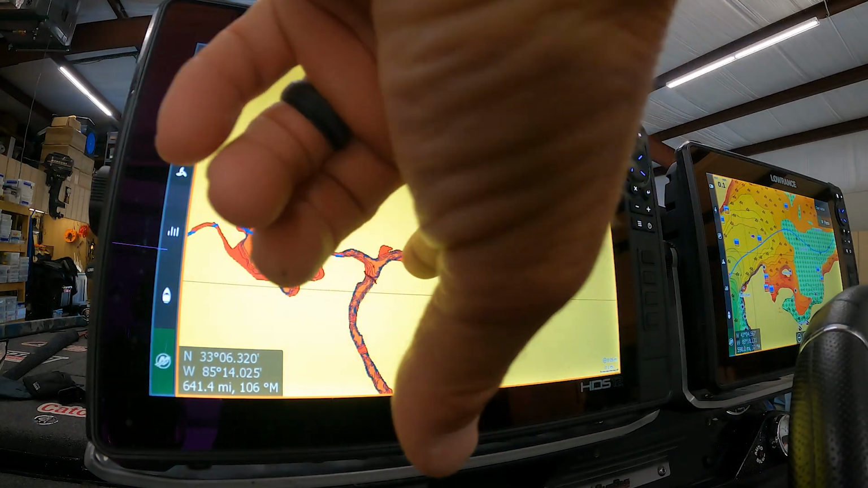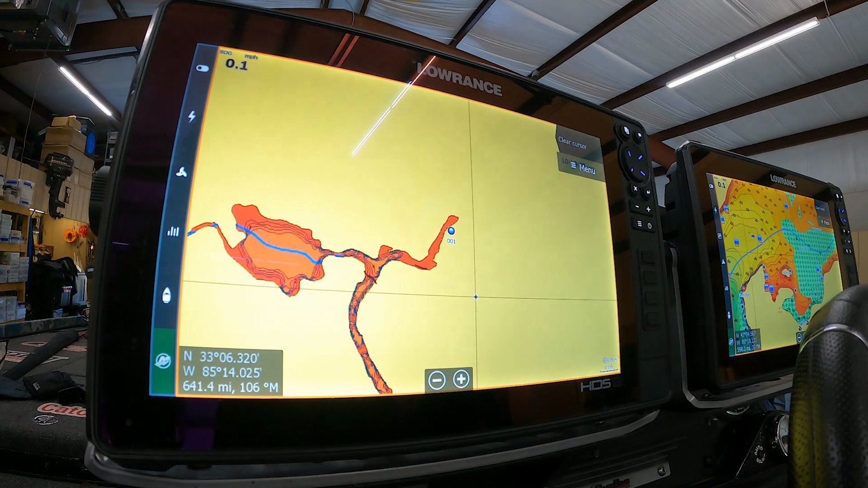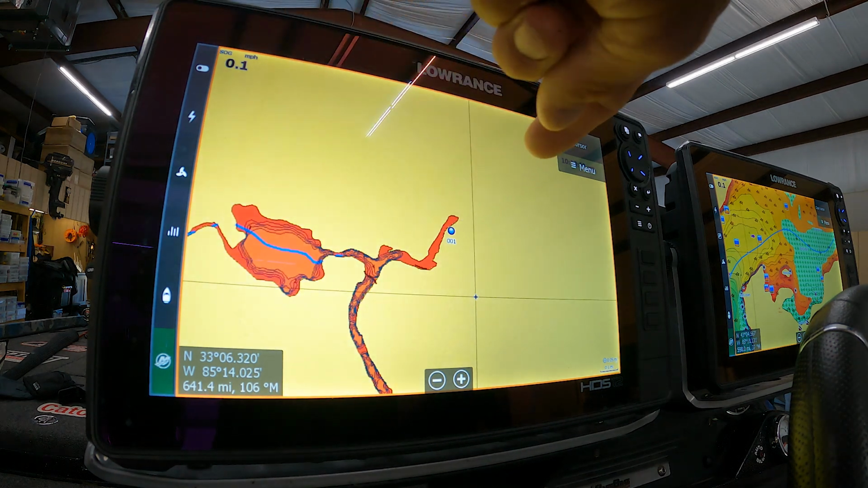And I noticed this on Google Earth. There's a big set of rapids right there. I think you can catch fish right there.